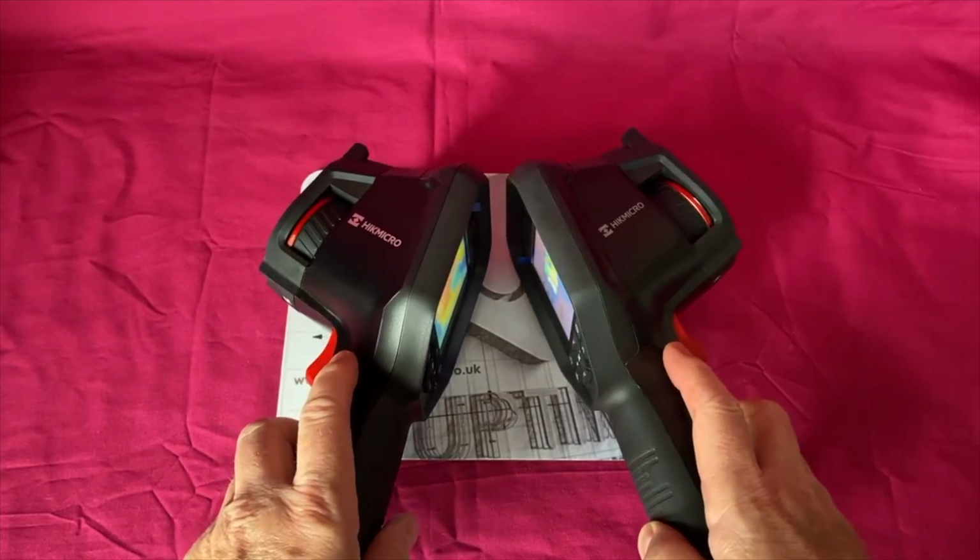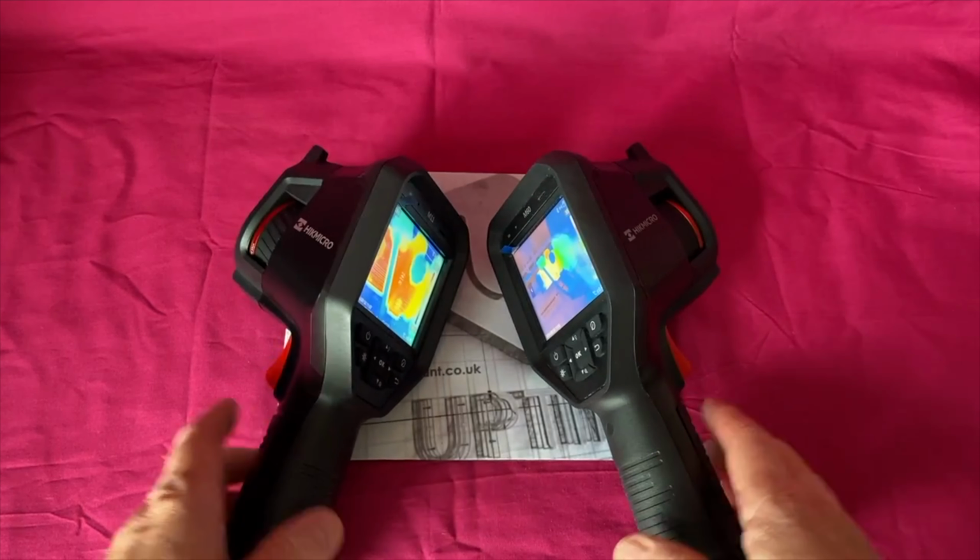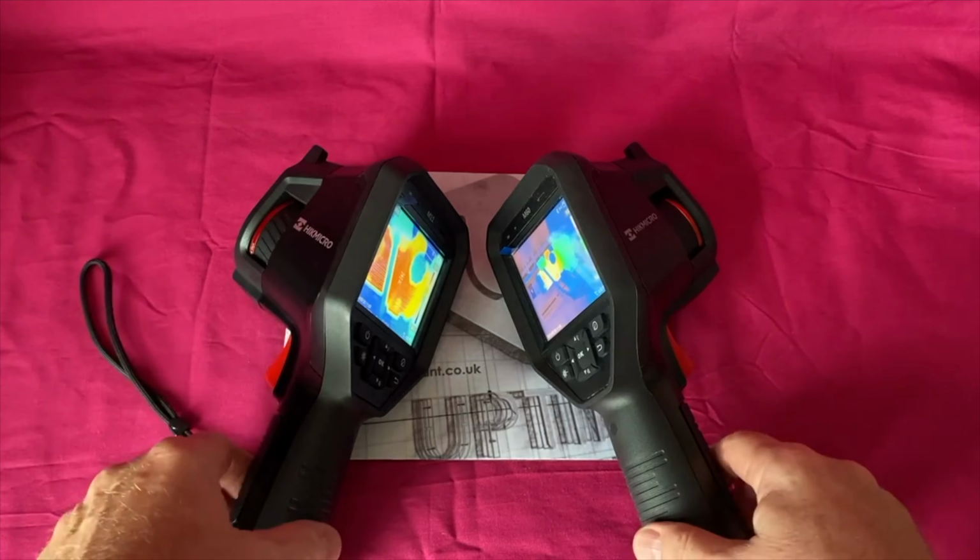Other than that, the two images are the same. They both come in a case with 2 batteries. They both come with chargers.